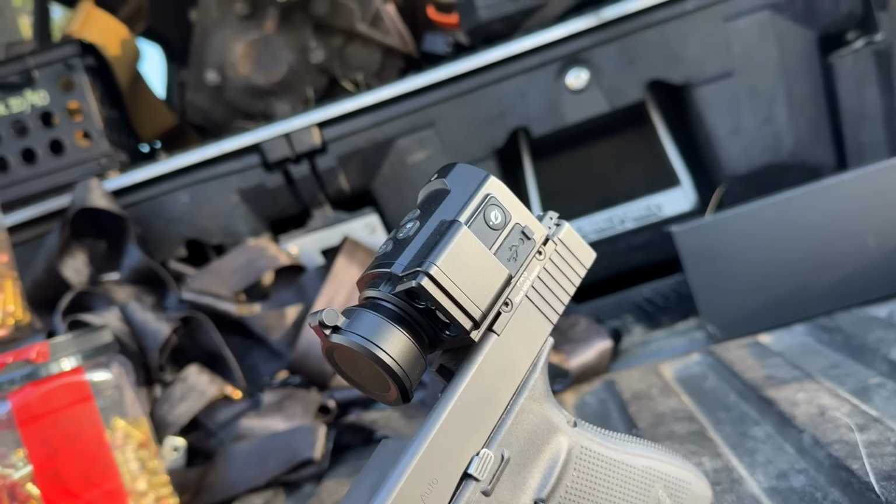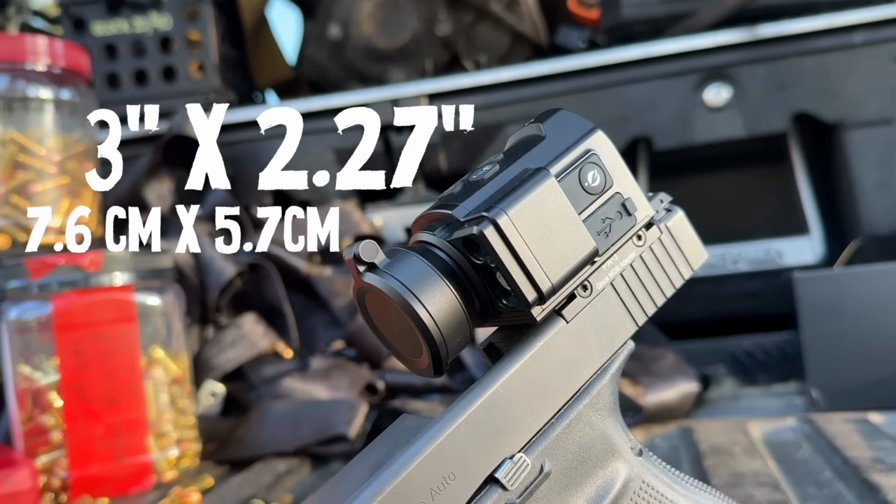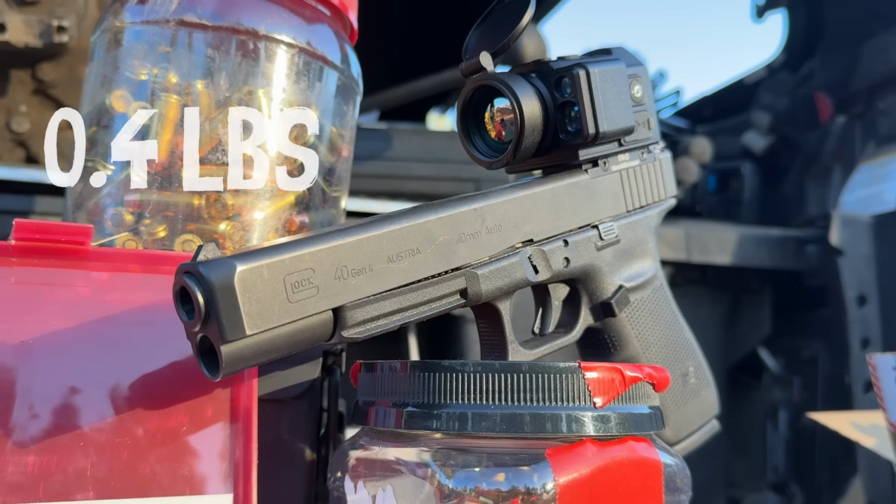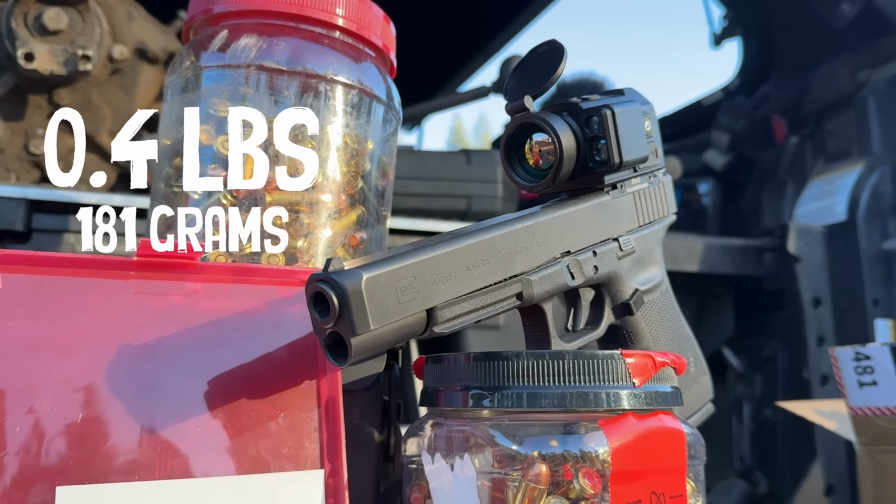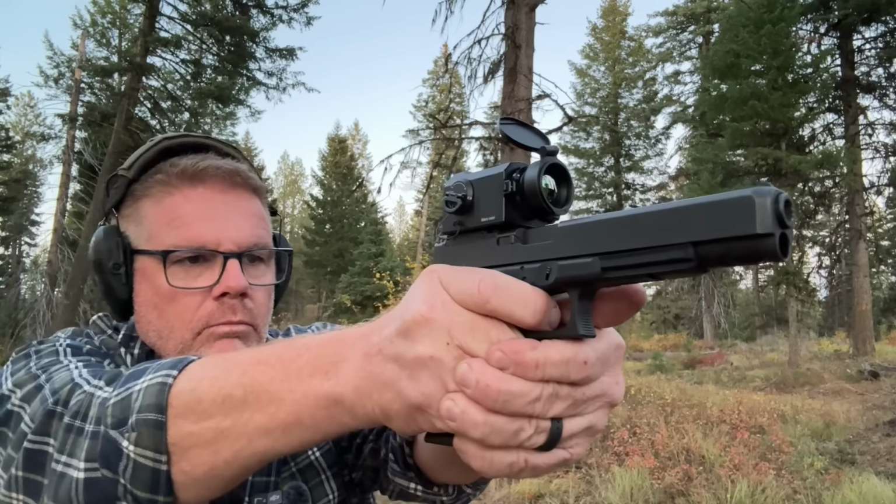So first, the amazing dimensions of this thing. It's only 3 inches by 2.27 inches. That's kind of shocking, that they can get all this technology jammed into something that's essentially the size of a salt and pepper shaker. This thing comes in at 0.4 pounds, and that's actually kind of surprising considering everything that's packed in here. And more importantly, it can ride on the slide of your pistol without interfering with the function of your gun.